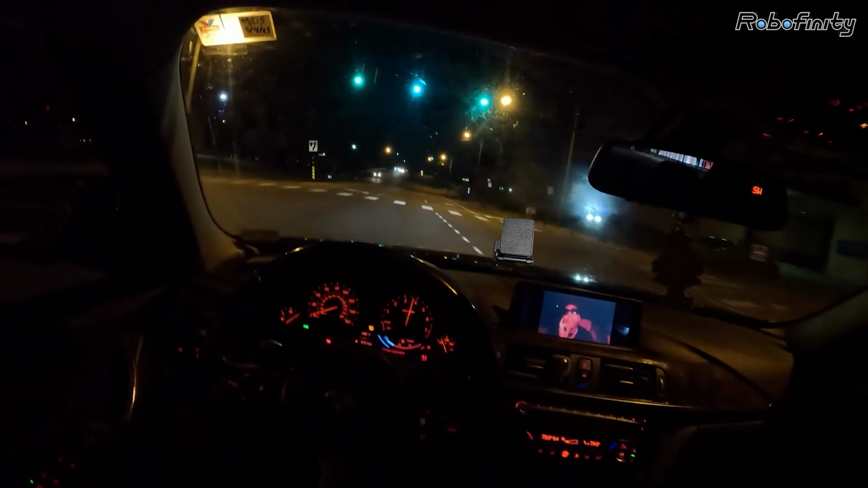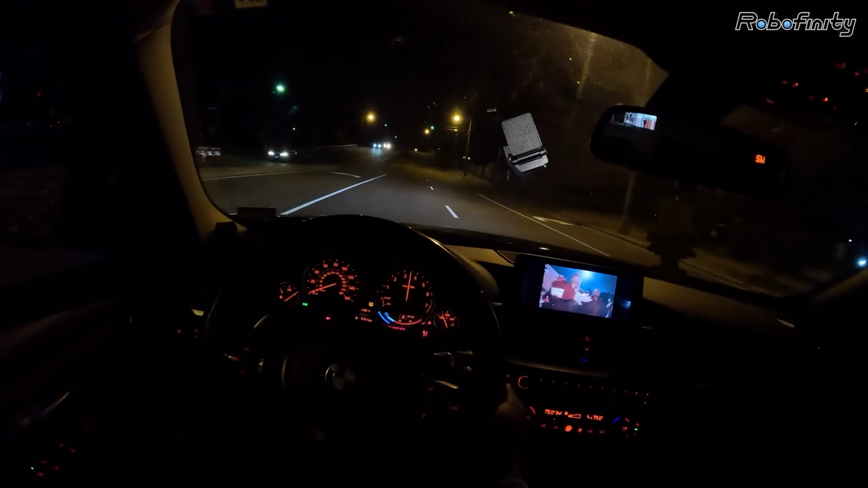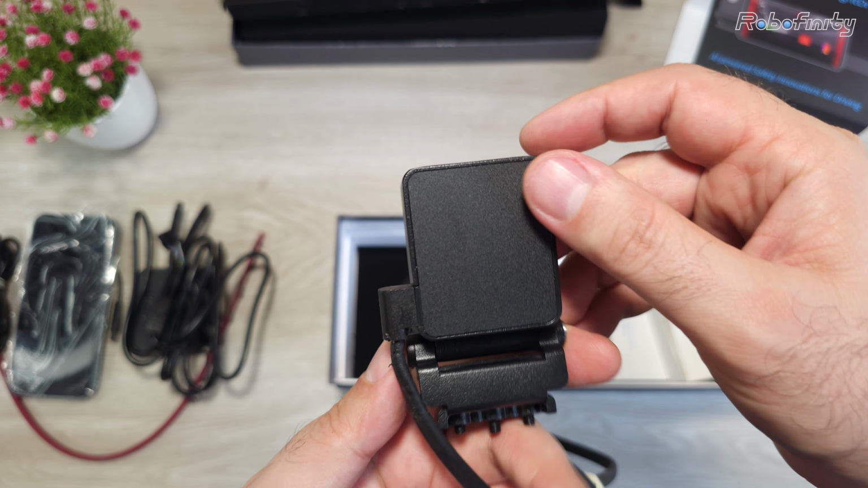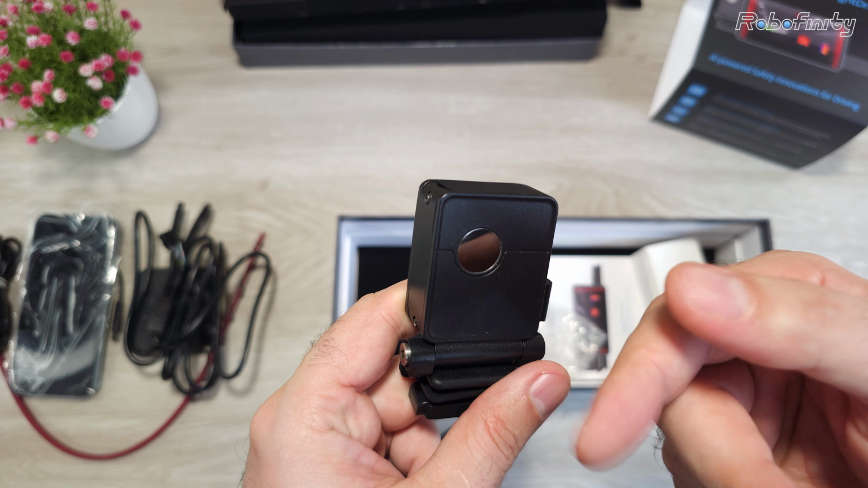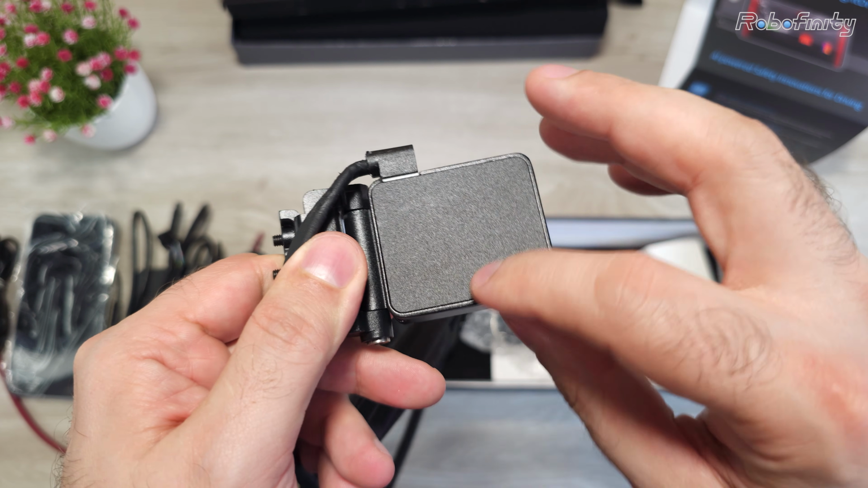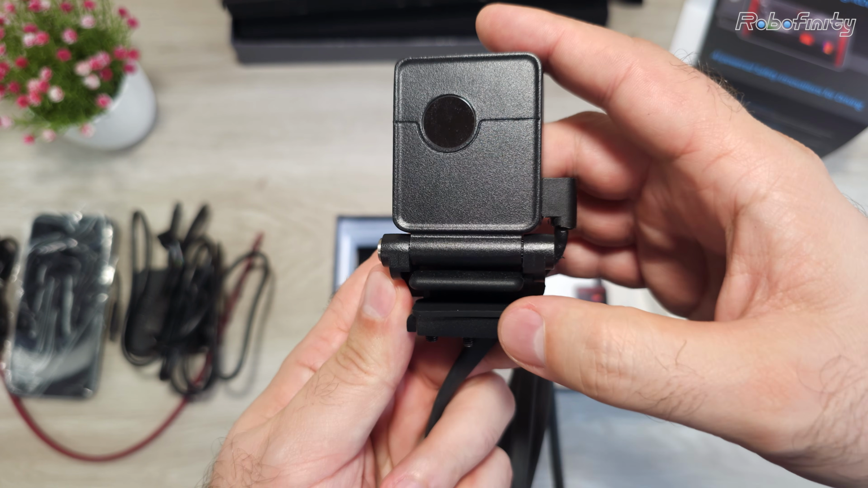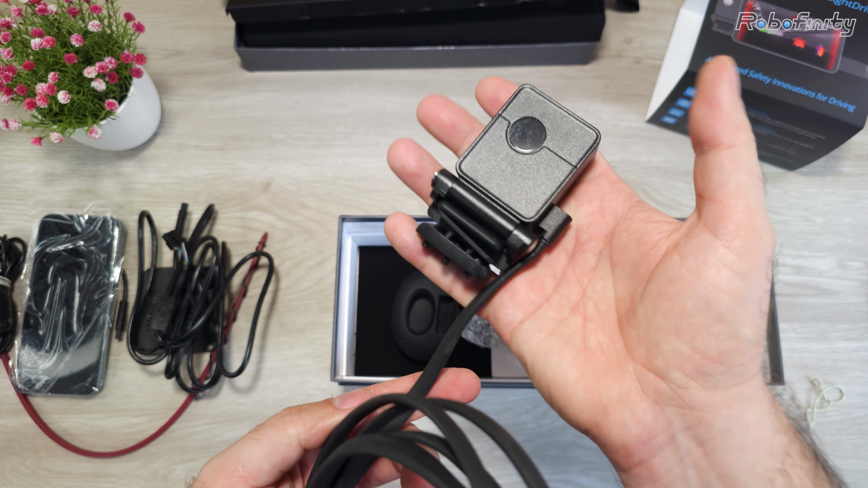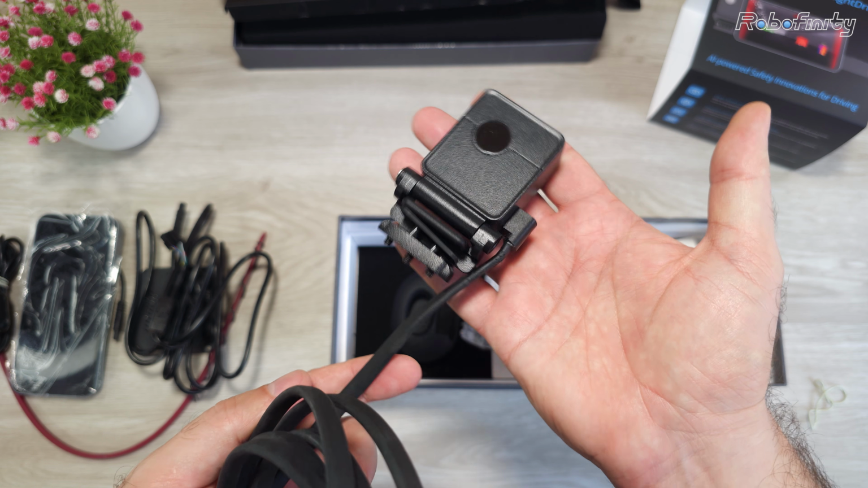And I can already hear you saying, what if I'm driving at night and the wind blows it away and I hit something on the road? Well, that's just not gonna happen because it's made of very strong material. It's metal, but it's very heavy. I don't know if they put weight inside intentionally, but it's very, very heavy, especially for its size. There is no chance this is going to be blown away by the wind.